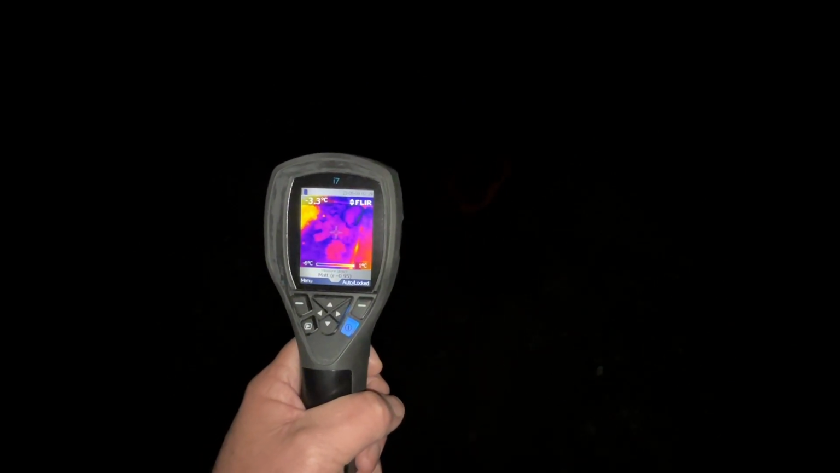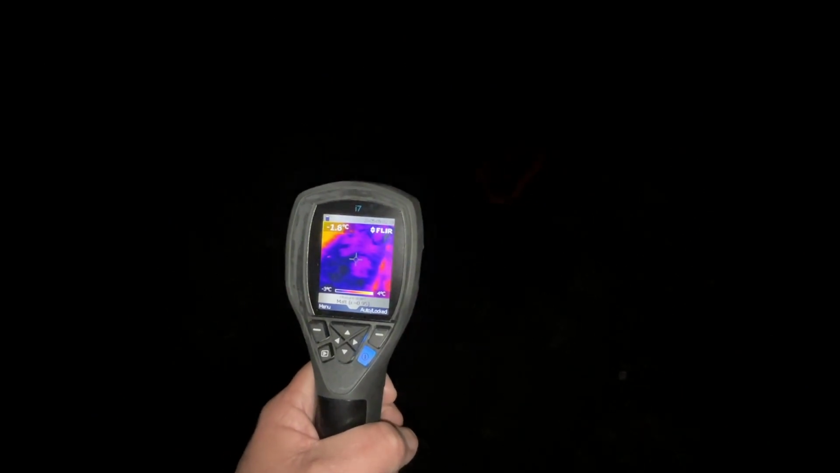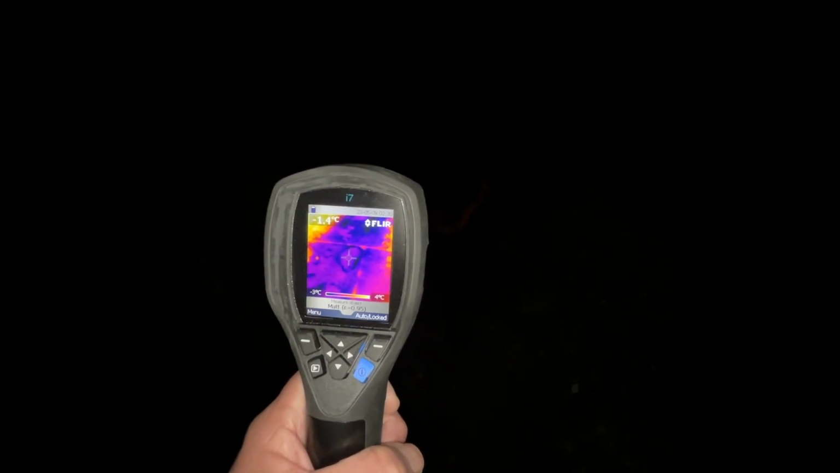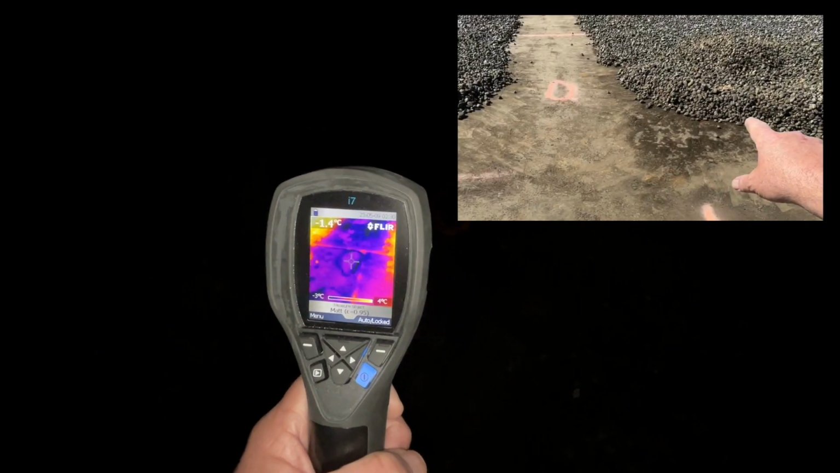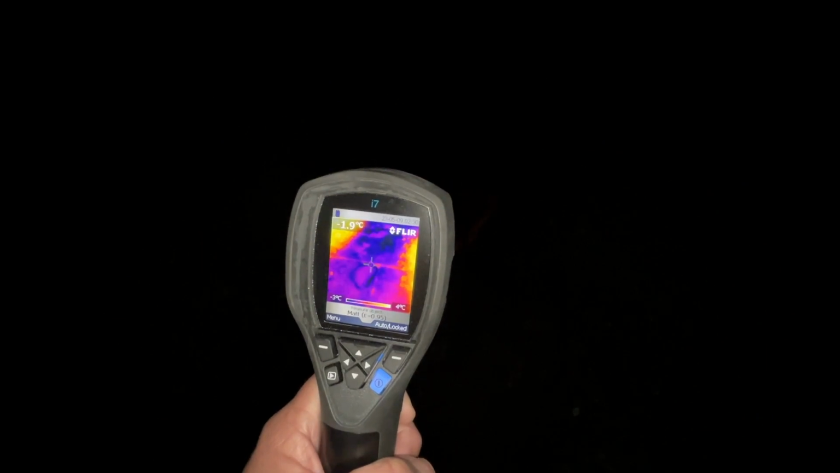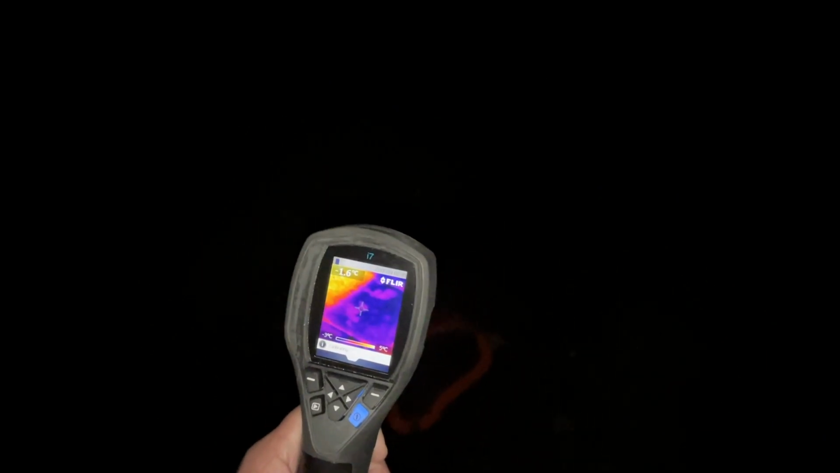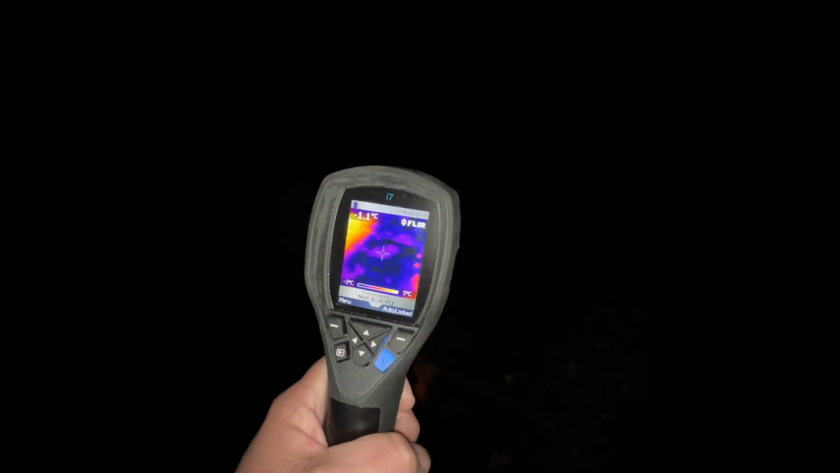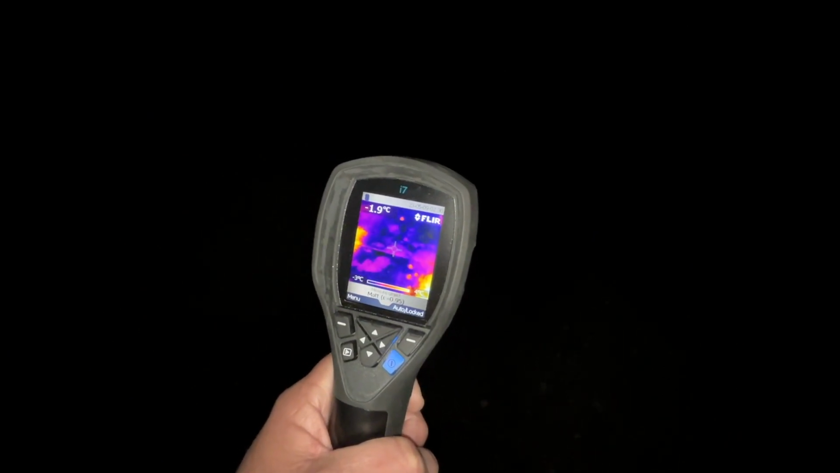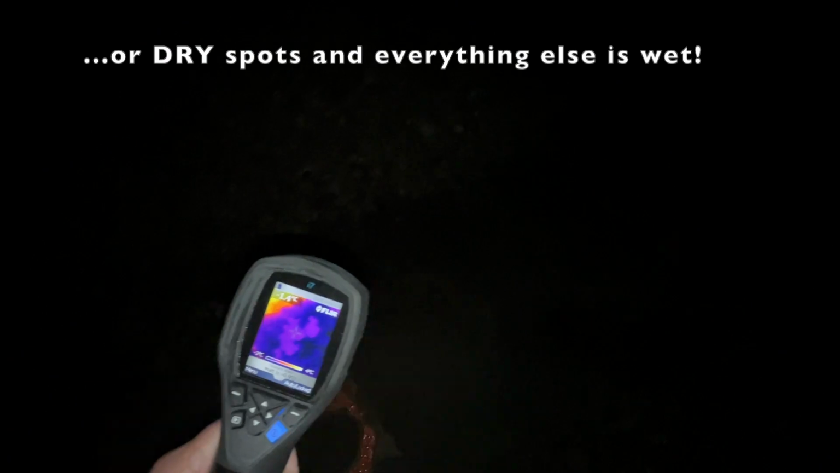You know, it's wet under there, I think. But where I have that circled with orange paint, as I was walking down this pathway here, it definitely showed up as a lighter spot. Like, you see these lighter splotchy areas? Those could very well be wet spots underneath the membrane.